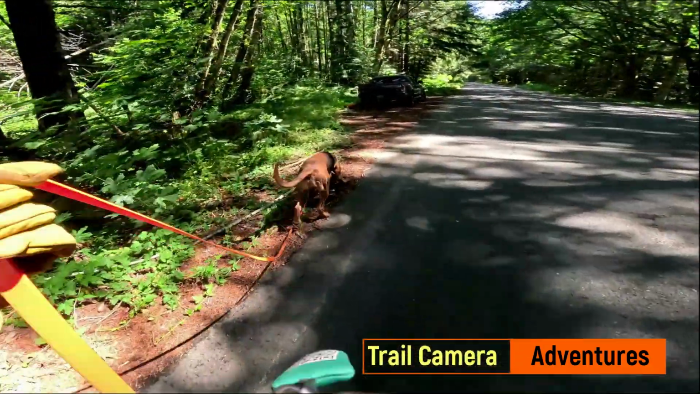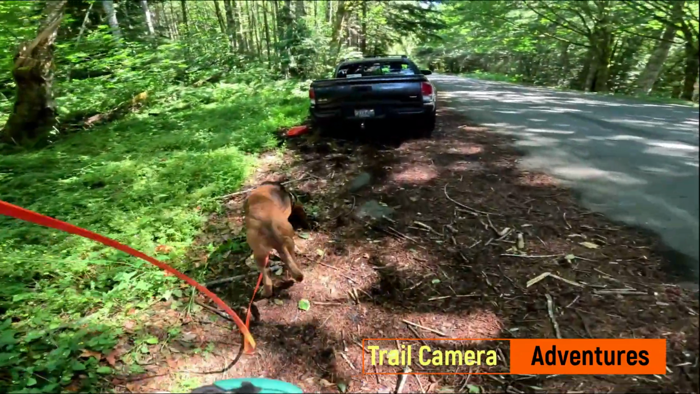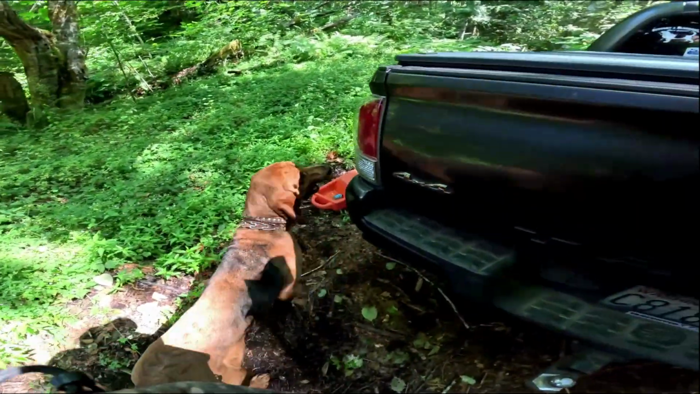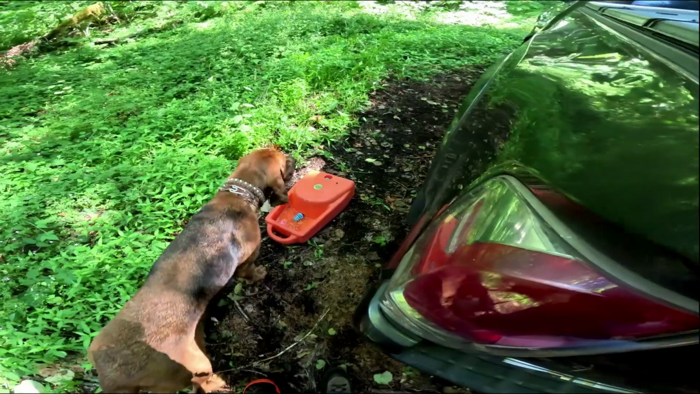Okay, well, let's see how badly she needed water. There's her Dakota water, automatic water. That's all ready for her. You want some water? Yeah, not that bad.